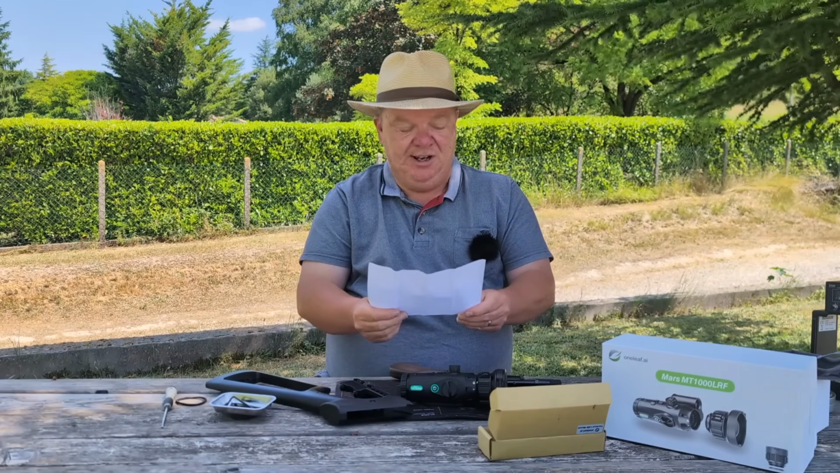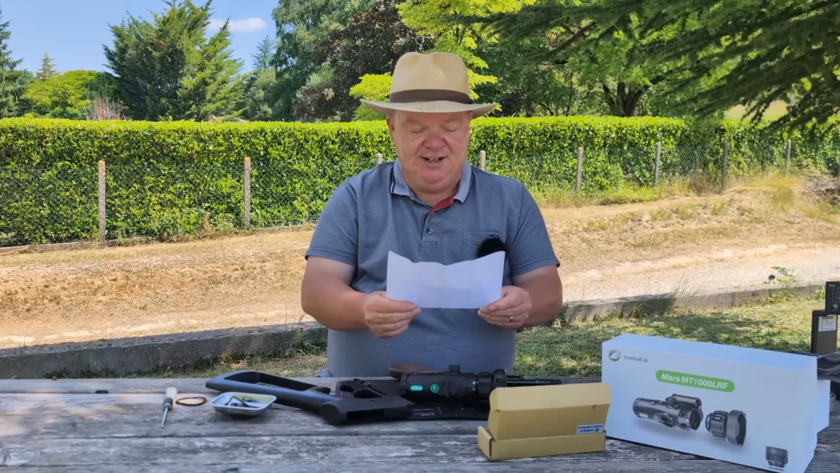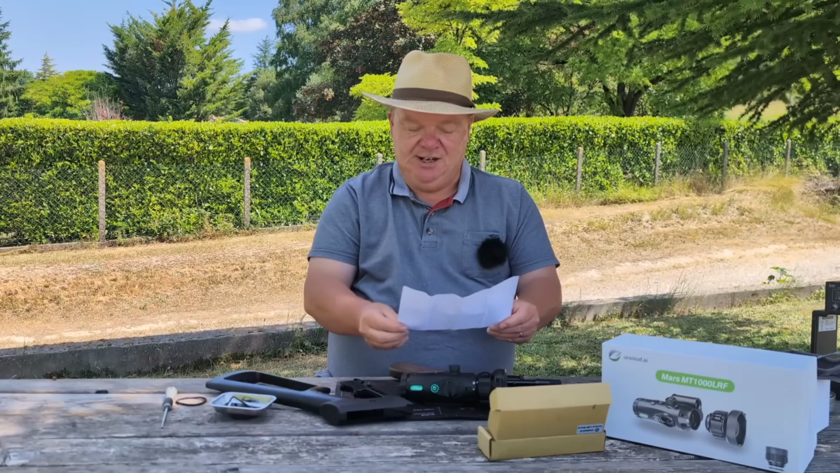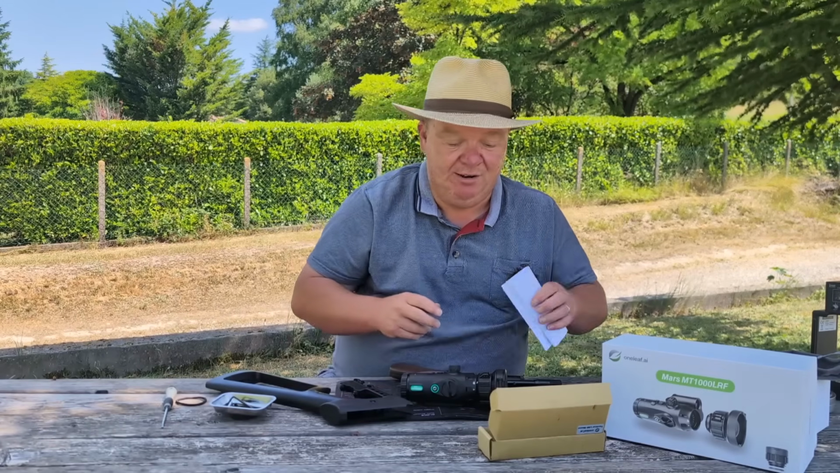Operating: A, push the lens buckle forward to keep it still, get out the handle. B, rotating handle, adjust to fit the Picatinny rails. C, adjust the position of the nut and pin for optimal locking. That's it. Simple. I like that.